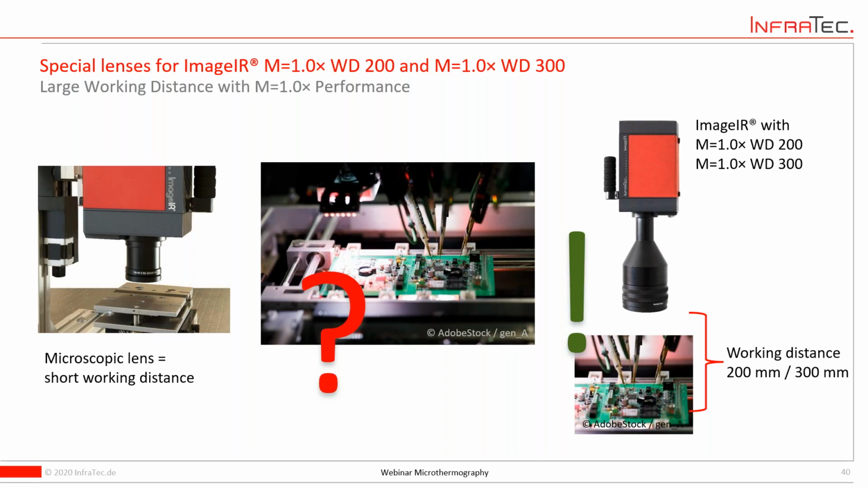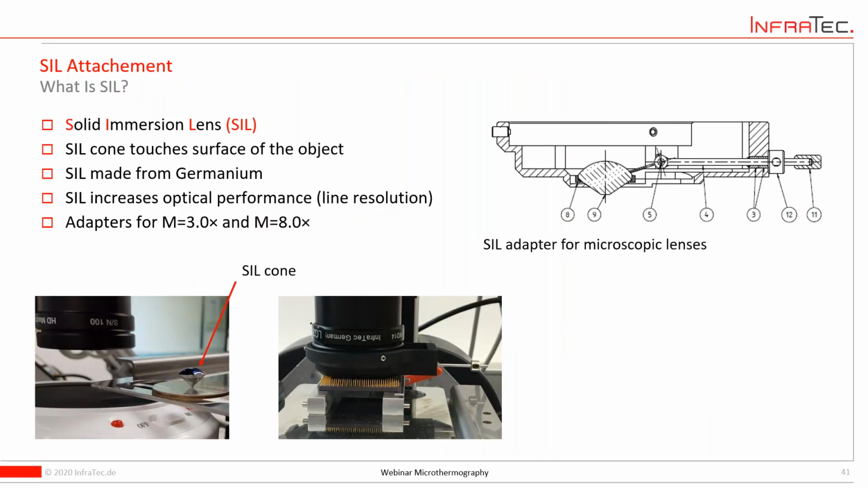MX1, again, as a reminder, represents 10 micrometer, 15 micrometer pixel size. So this is sufficient for a lot of applications out there. PCB boards like this, but also on the chip level. It's common that we are asked for these kind of lenses.